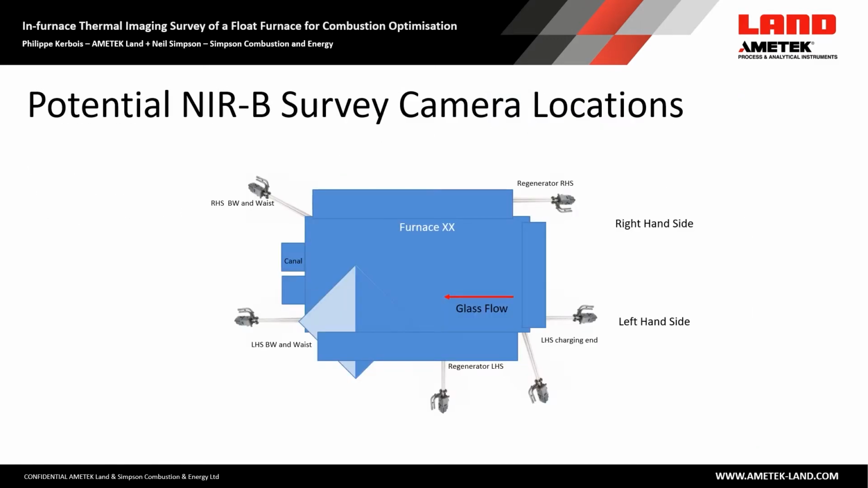There are many possibilities to use the NIR-B transportable system for thermal surveys. Generally, as described in the sketch, the main interest is to use the existing peepholes all around the furnace, including left-hand side and right-hand side for bridge wall and waste. The regenerators on both sides could be investigated as well.